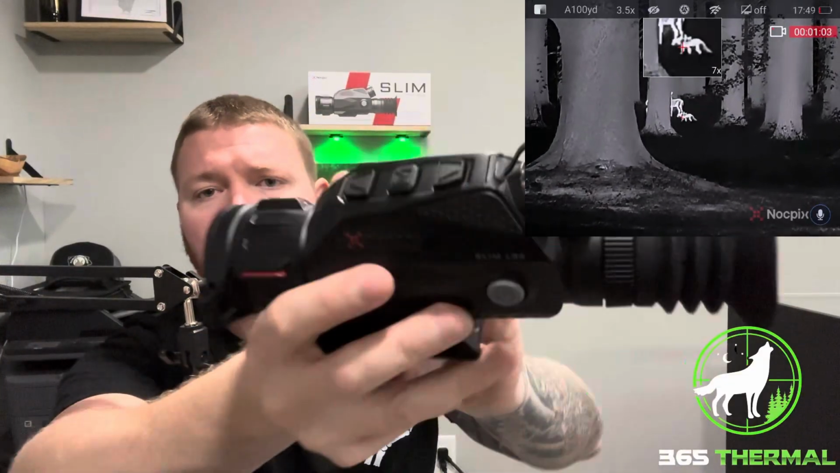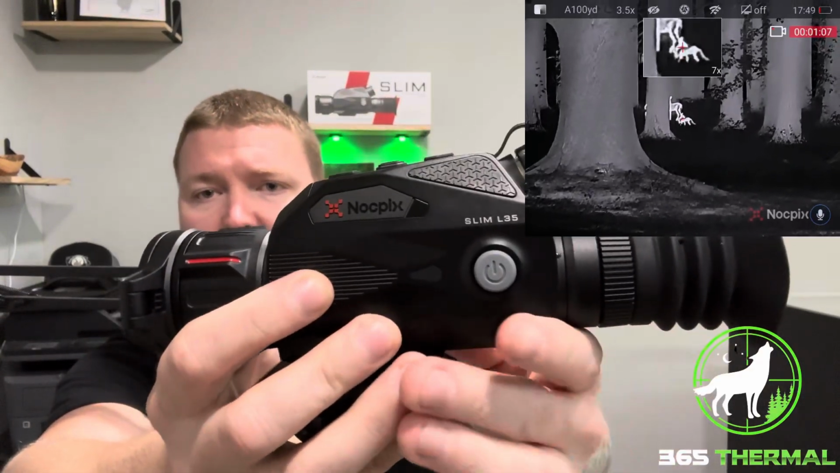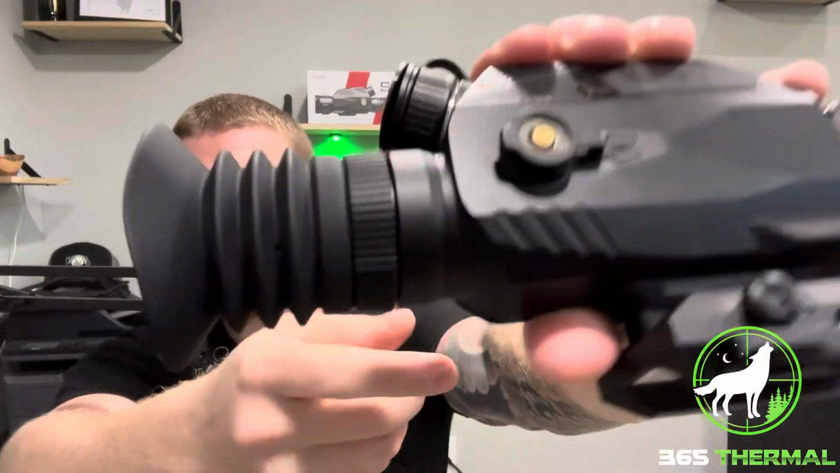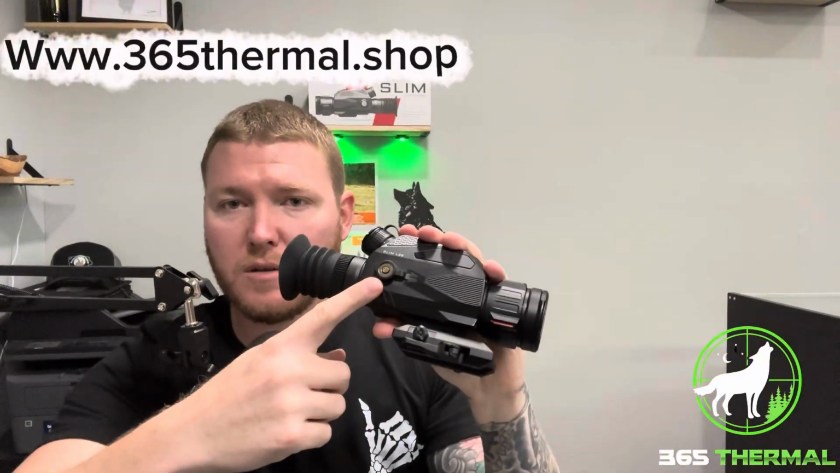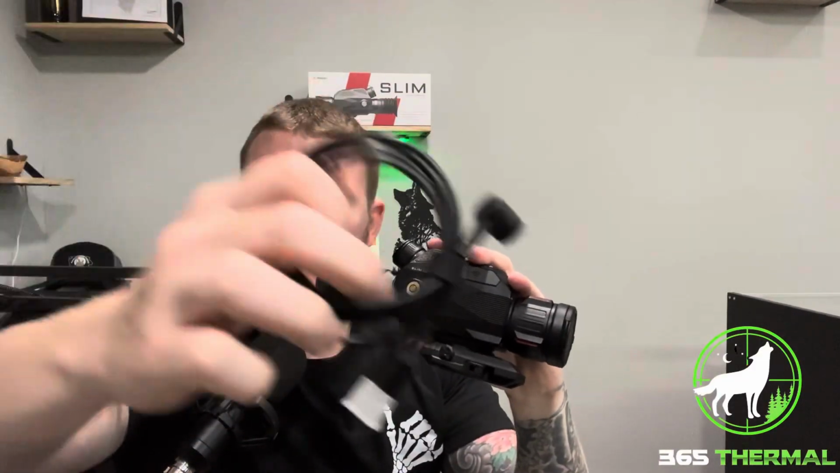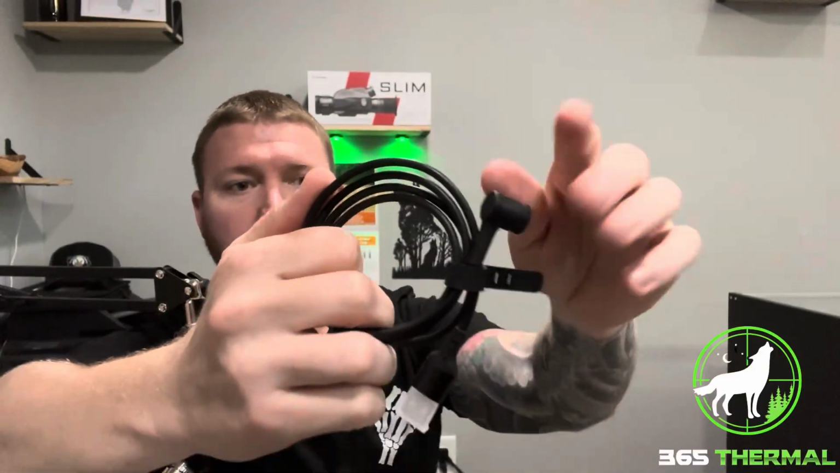The only other button on this optic is going to be your power button here on the left side. Now, its counterpart on the right side, that looks new. Not a whole lot of those see that. So this is actually a magnetic charging port. And it does come with a USB cable that has the magnetic charging port for that.